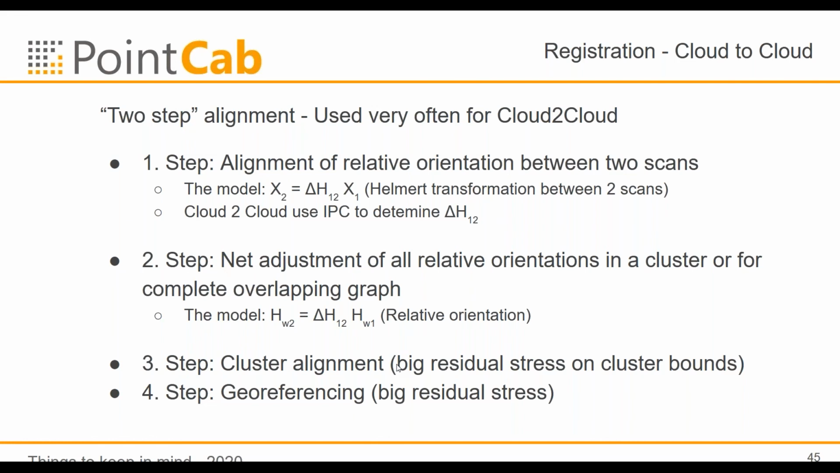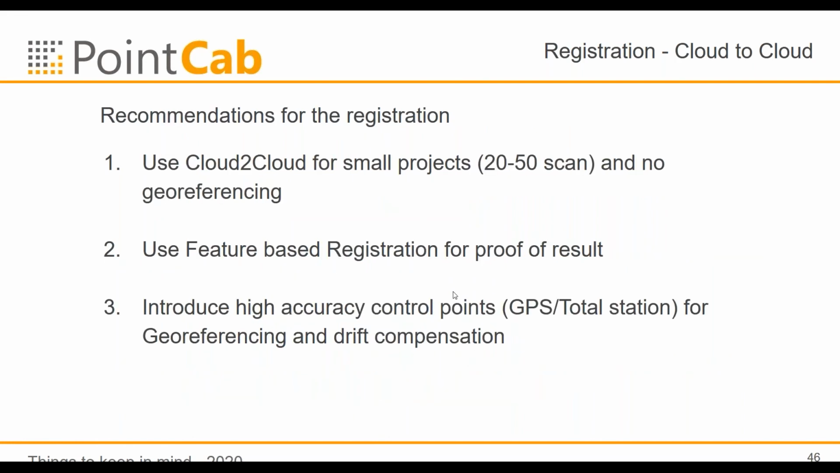So we prefer the feature-based registration if you have big projects. If you have small projects between 20 or 50 scans in a small area, the cloud-to-cloud is usually fine and beneficial. If you have, let's say, a car accident to scan with 5 scans or 10 scans, cloud-to-cloud usually works very well. And you have no problems. And if you can do it in the field, so an outside registration, then you are perfect.